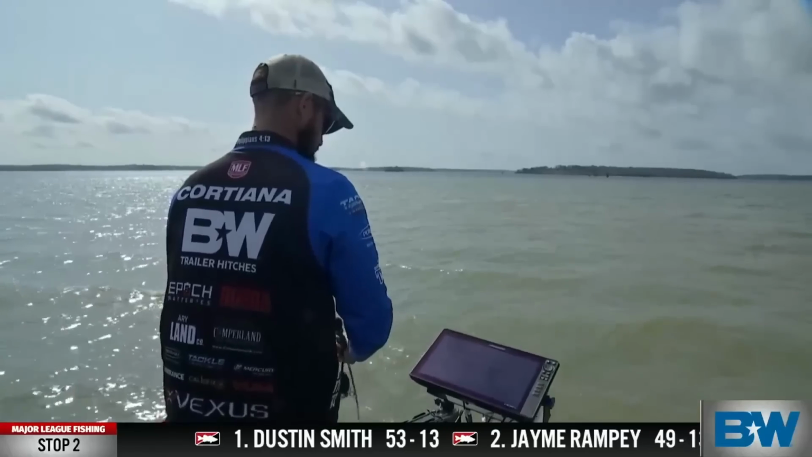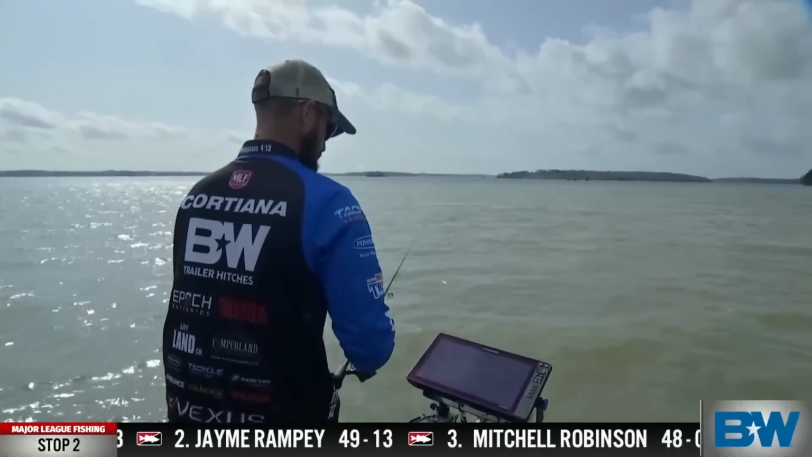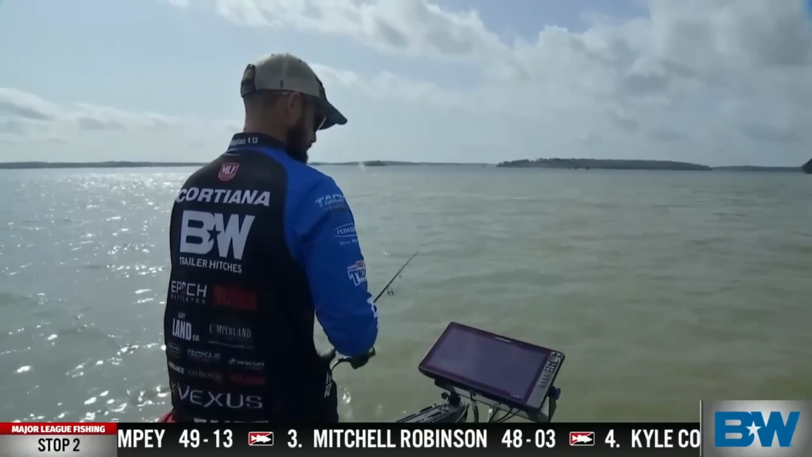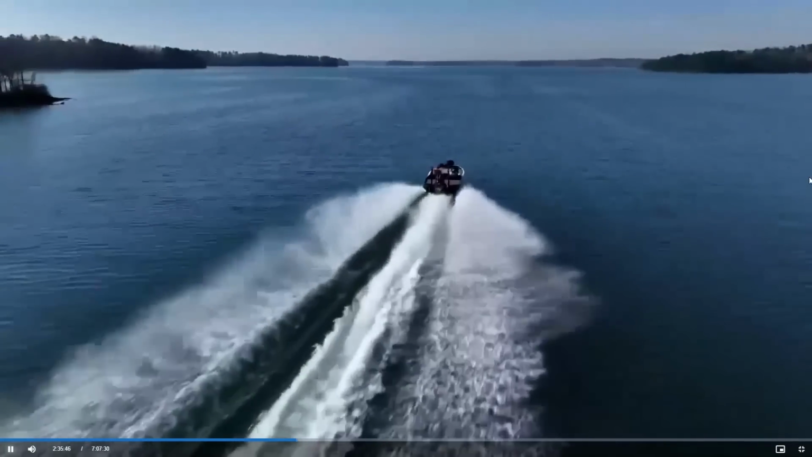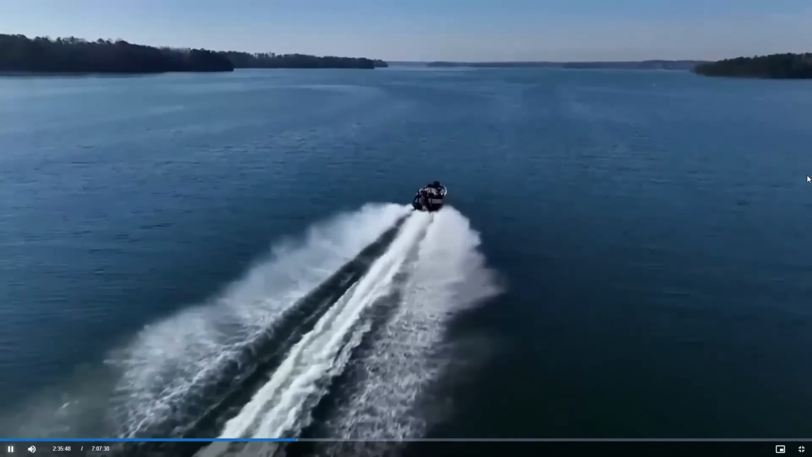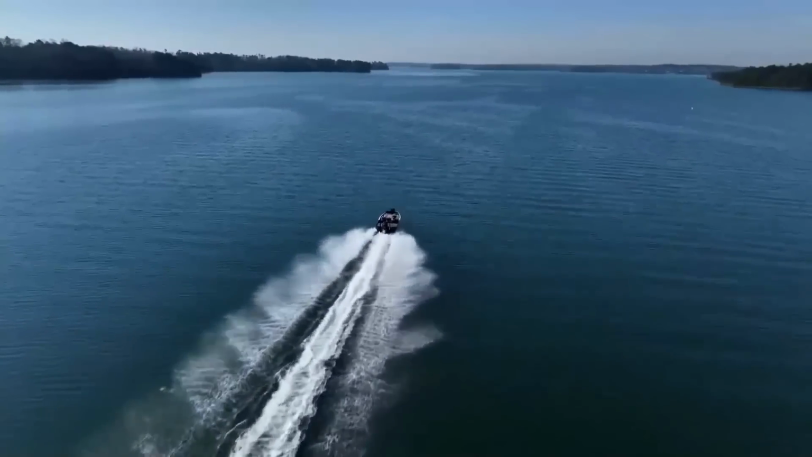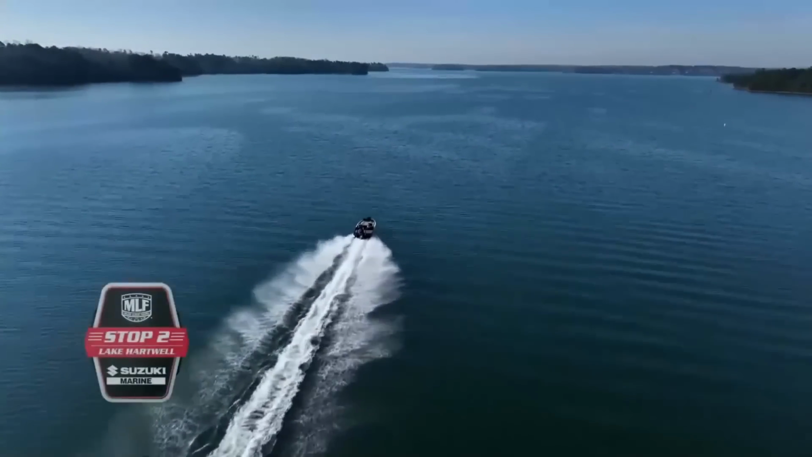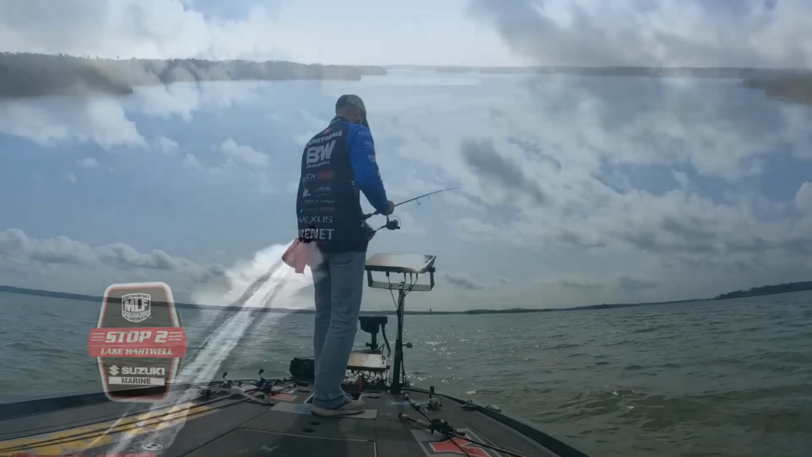That's got to have come from the wind. Look at that right there. How about that Hartwell horse that Cal Cortiana's got living in his live well these days? He's got a nice sack of fish in the live well there. No doubt, he does. He had 11 pounds to make up, though, on the leader at the start of the day at Stop 2, Lake Hartwell.